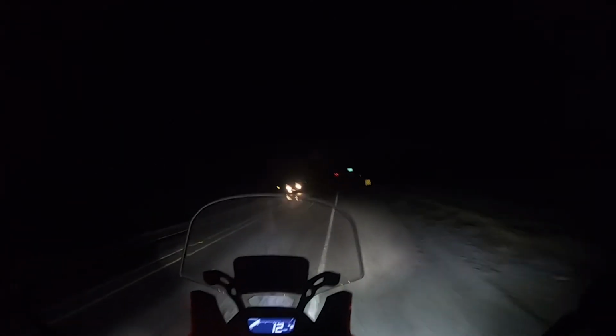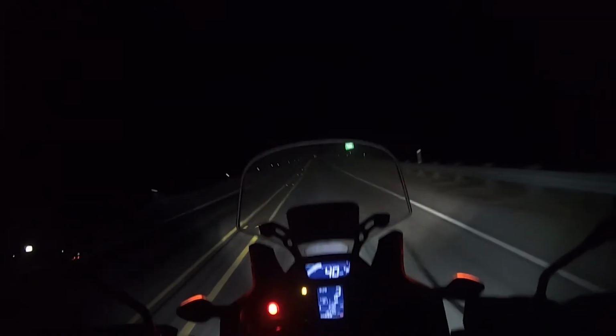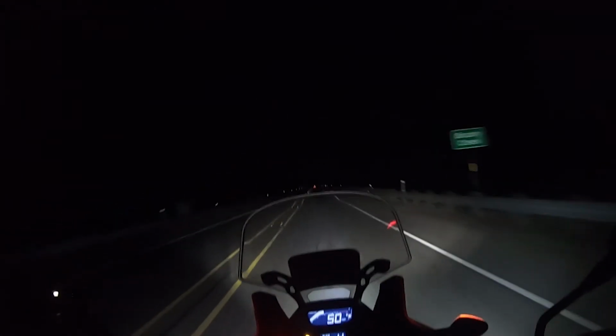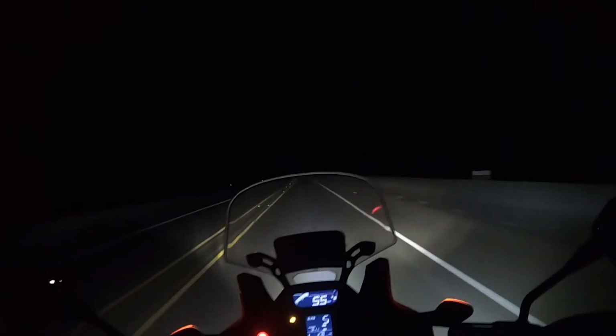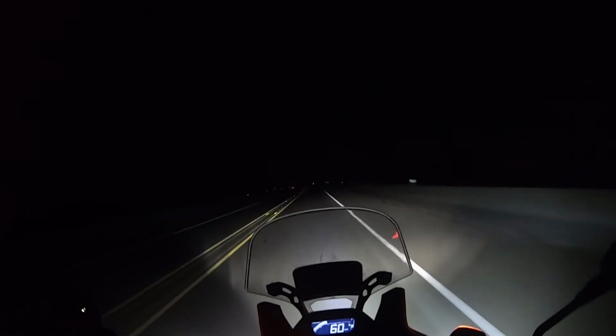One thing you'll notice on the trail riding, the bright light's not as much of an asset. It won't illuminate as much as you would expect it to illuminate. Could you get by with regular factory lighting in the woods? Oh yeah, easily. But it certainly adds a little bit to have your auxiliary lighting.